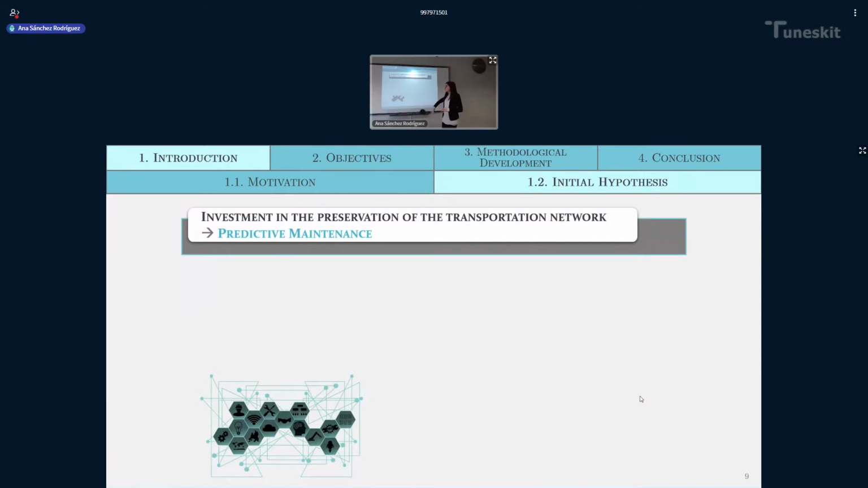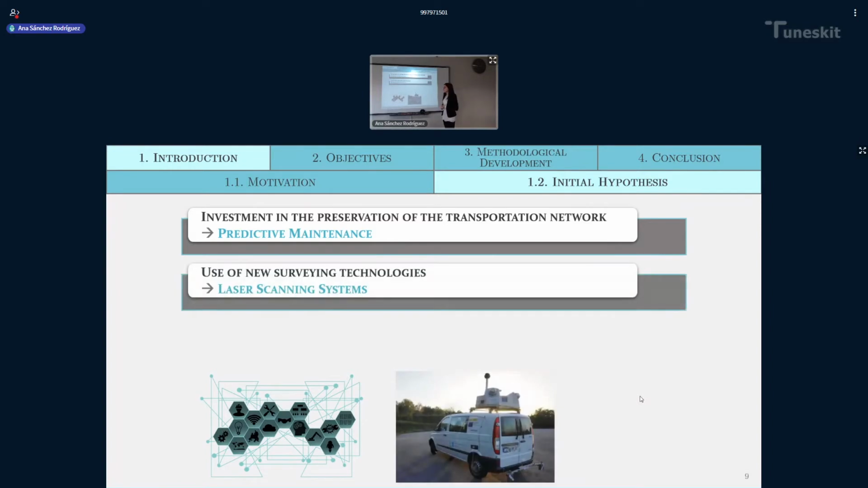In order to achieve this, an investment in the preservation of the transportation network is needed, and the application of predictive maintenance could also be a good point in order to better inspect these infrastructures. Moreover, the second step would be the development of new techniques and the use of new surveying technologies in order to monitor the as-is state of critical assets.